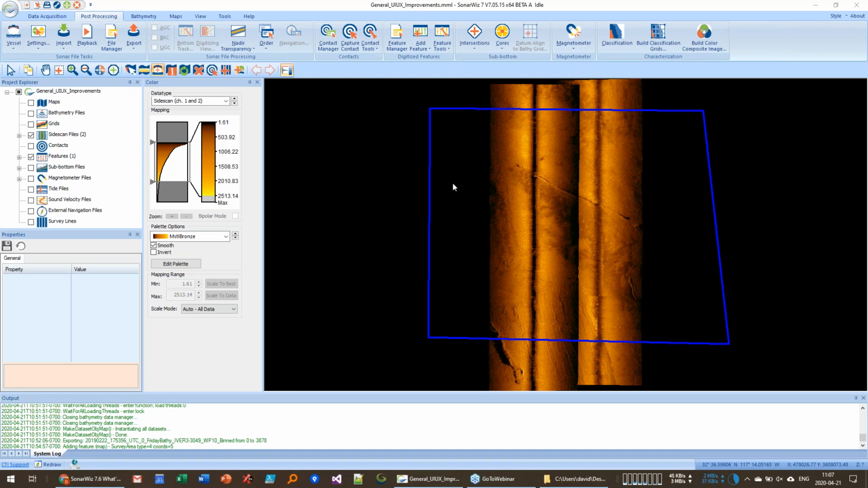Can SonarWiz deal with water column data? And the answer is no. We have no immediate plans to work with water column data.